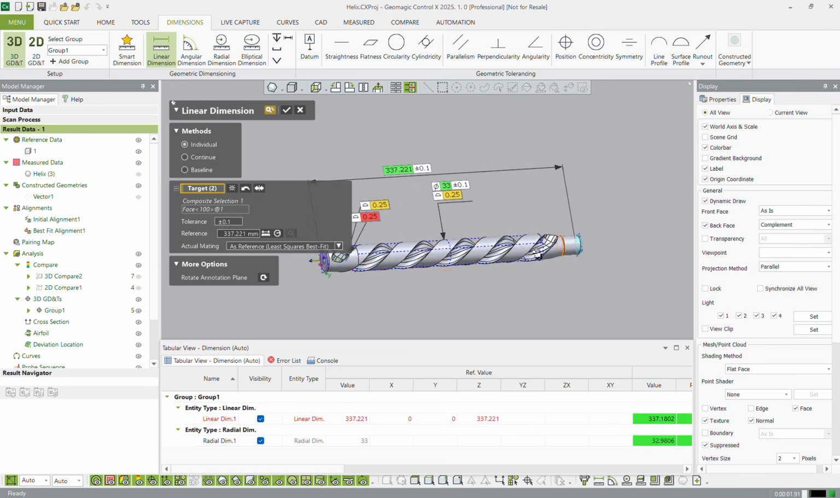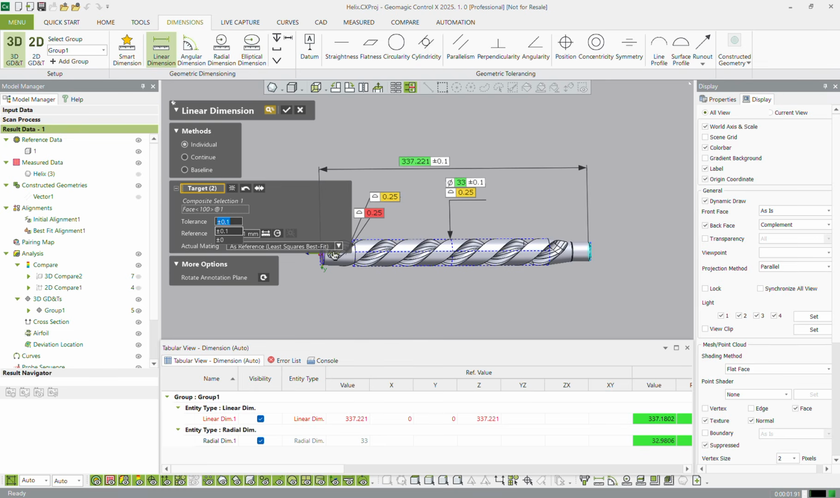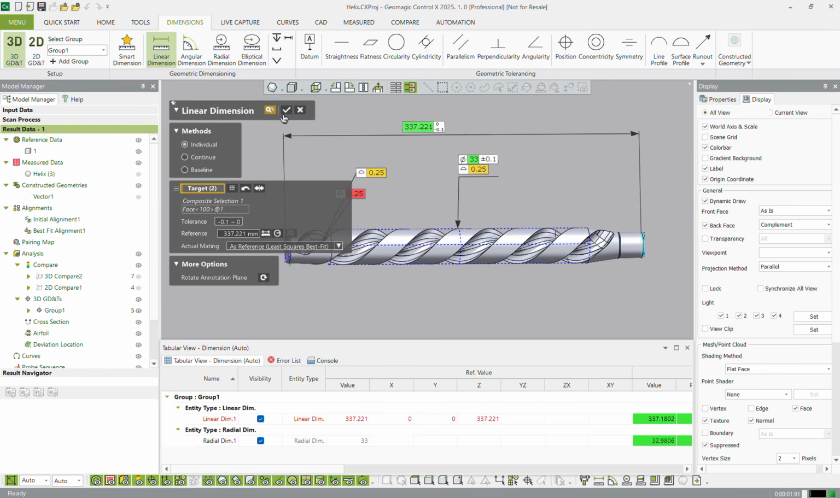Come in and add our tolerance. Here's another quick tip. Hopefully most of you know this already, but if you ever have asymmetrical tolerances, so say it's plus 0 minus 0.1, we can write that by doing plus 0, and then this little squiggly line. I don't know the technical term. Please mention it in the comments if you do. We can say minus 0.1, check mark, and there we go. We've now got plus 0, minus 0.1 as our tolerance. So we don't have to just stick to equal tolerances.